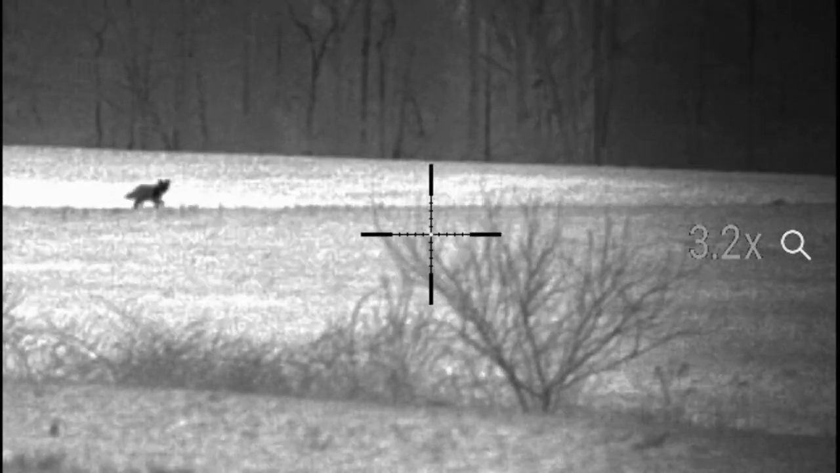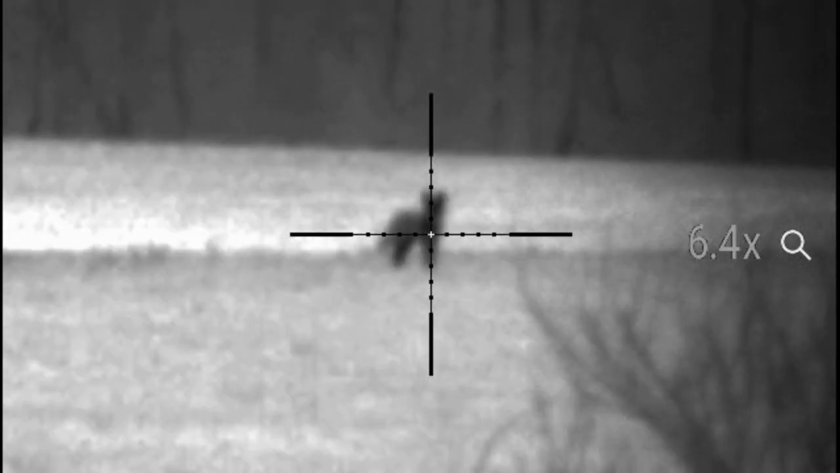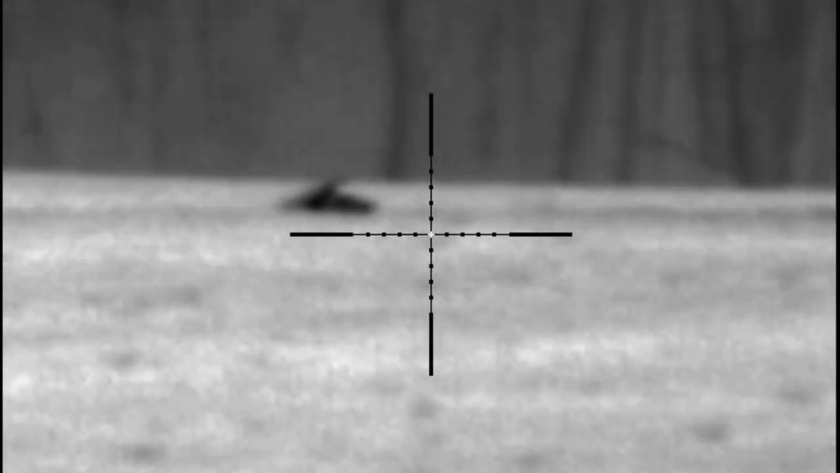Are you ready? I'm on the one to the left. Ready? Woo! Shoot. We just doubled up. We're gonna get busted. Yep. Woo! Shoot. Do we just double up?